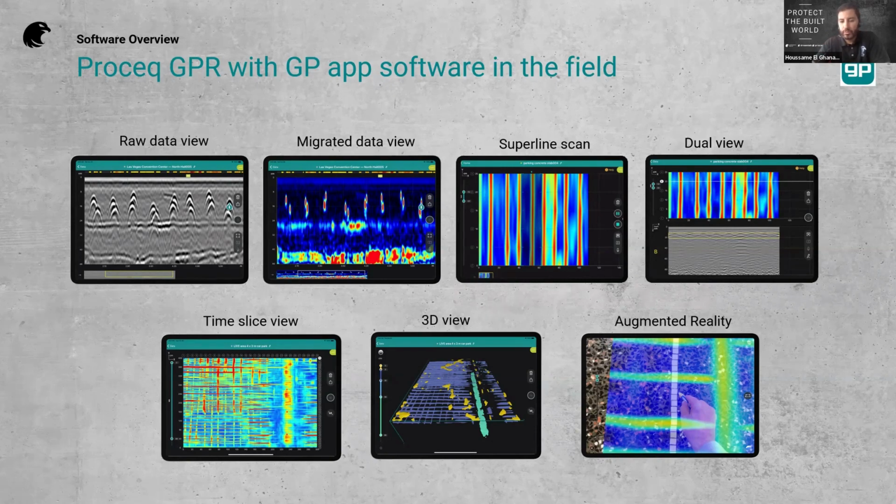Migrated data view, top-down view that we call the superline scan here for the 6 line sensors. The dual view, both directions, so that's exactly like this one. Here you get all the objects. So here, for instance, you see a drainage, water drainage channel. You have the 3D view, and we propose augmented reality.